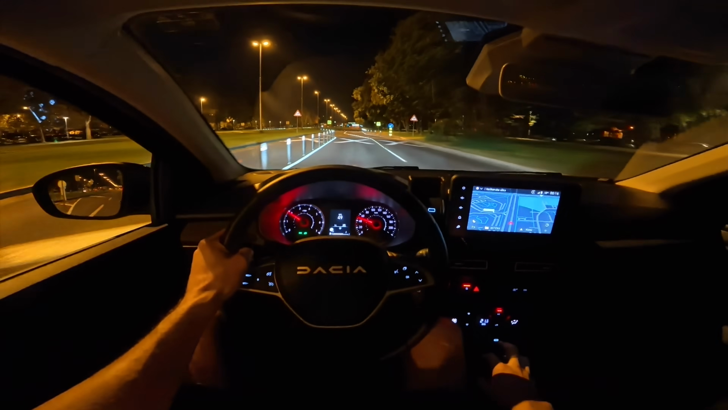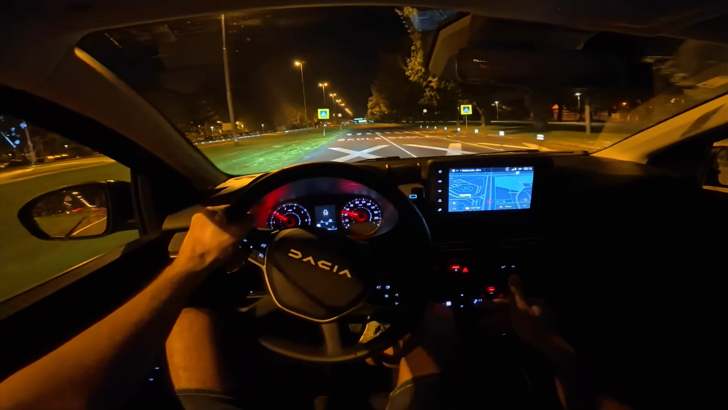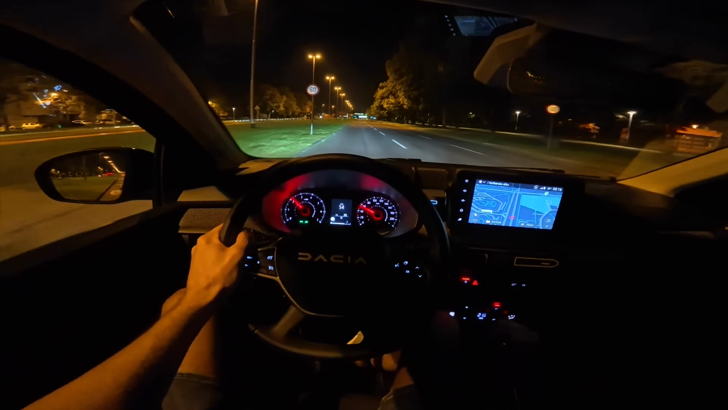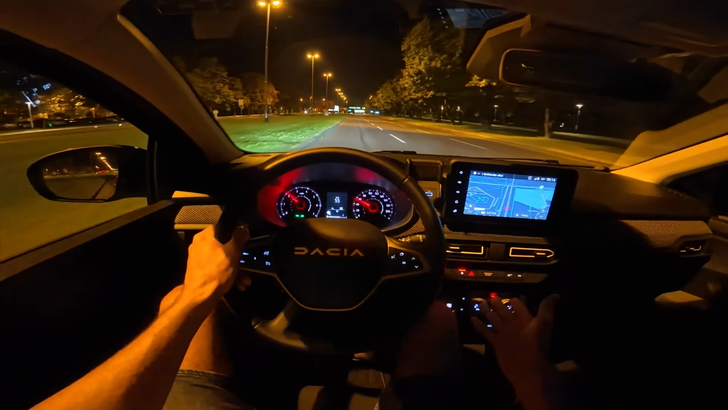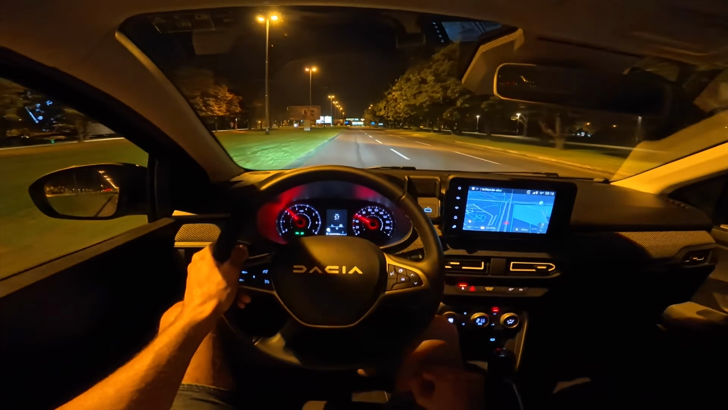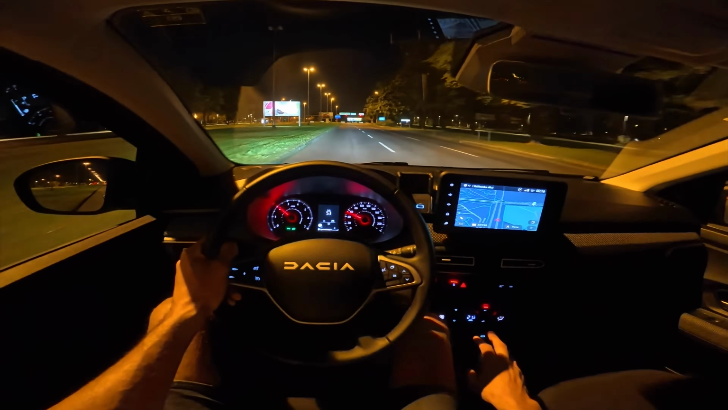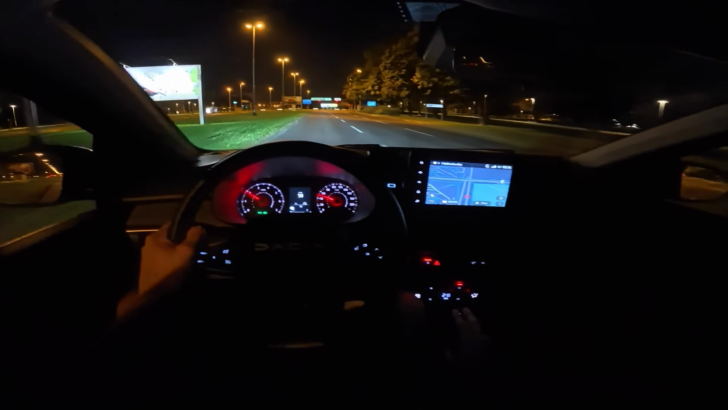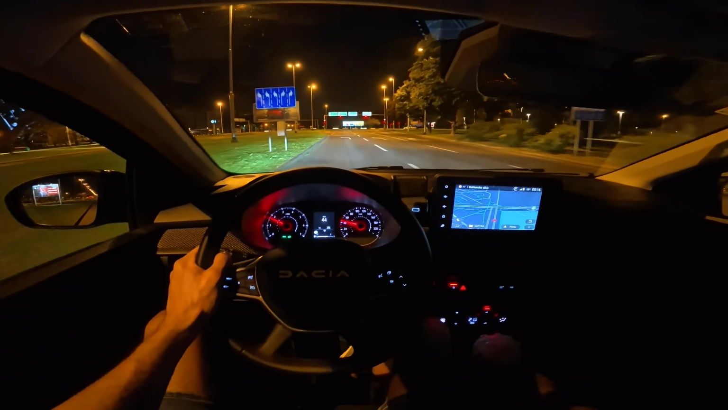Maybe in the summer when you want the AC to keep running, because when the engine switches off, the AC also switches off. So when it's really hot outside, maybe not the best thing to be saving on.